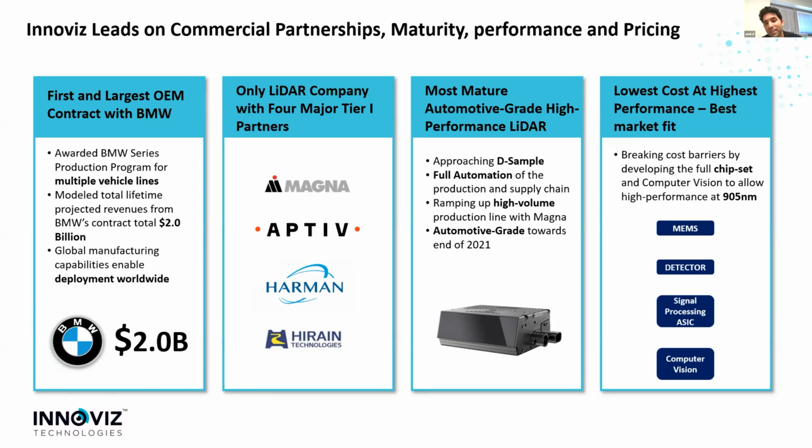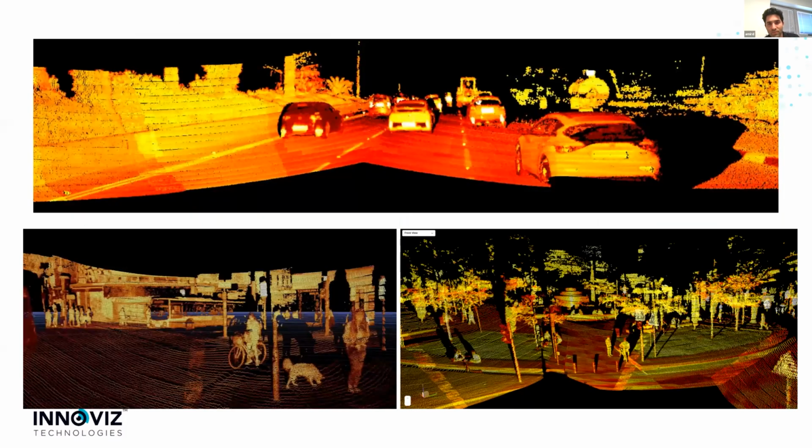And Innoviz LiDAR cost is driven by multiple architectural decisions that actually make it possible, like developing the full chipset of the system in-house and sticking to 905 nanometers, which is really helping to reduce the cost.